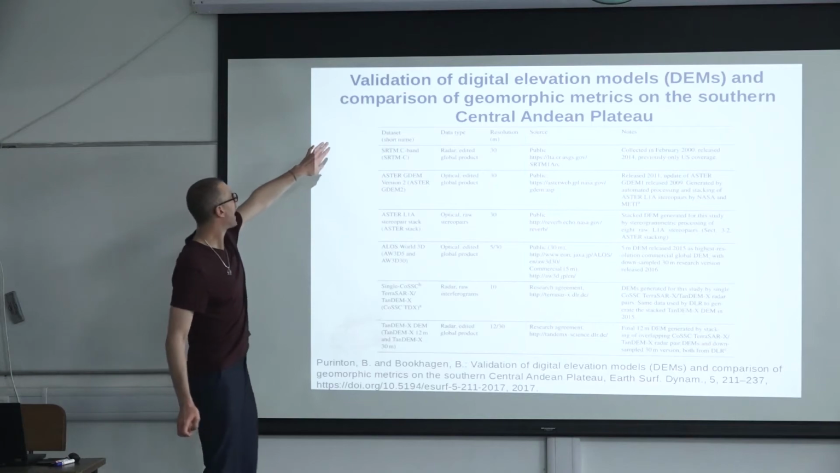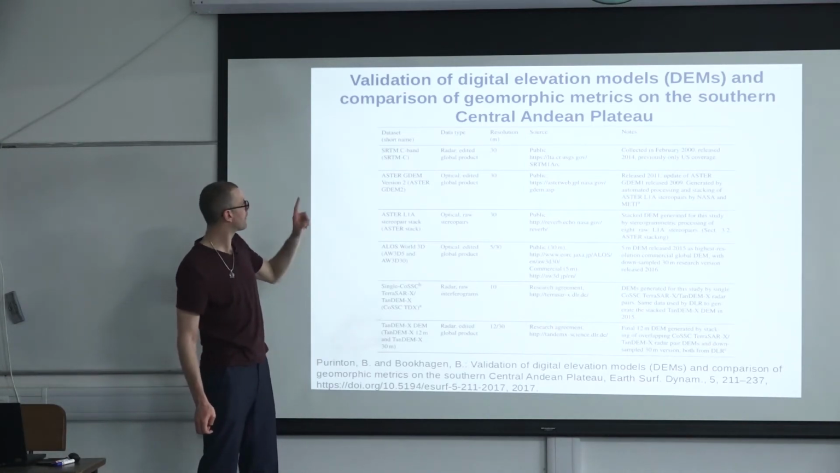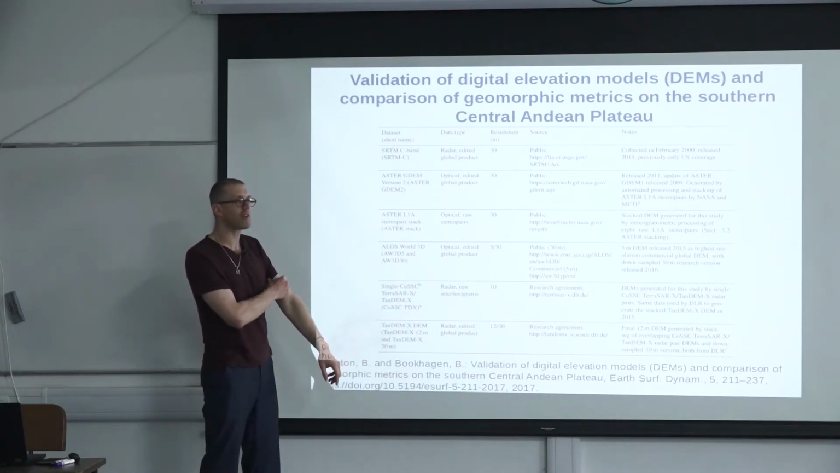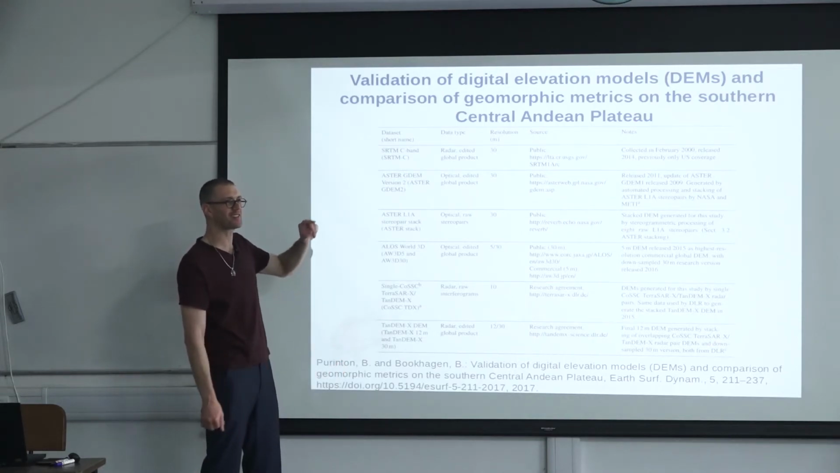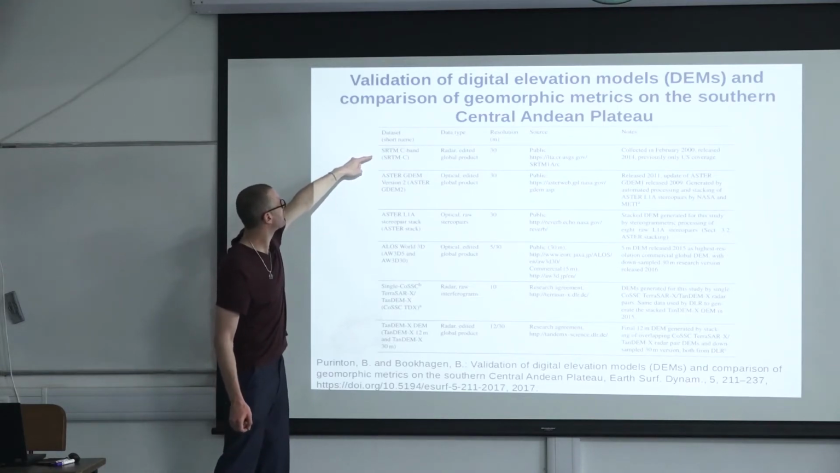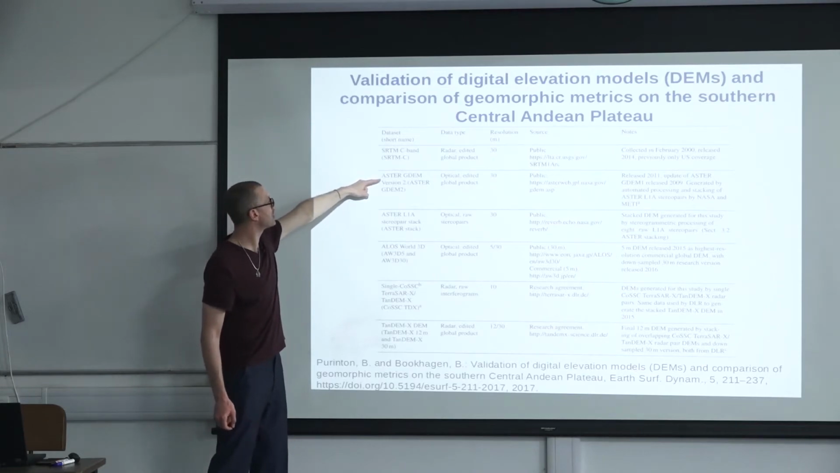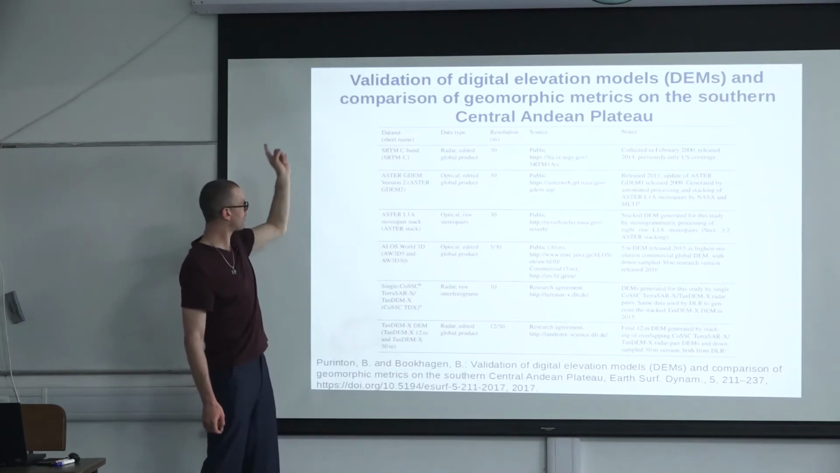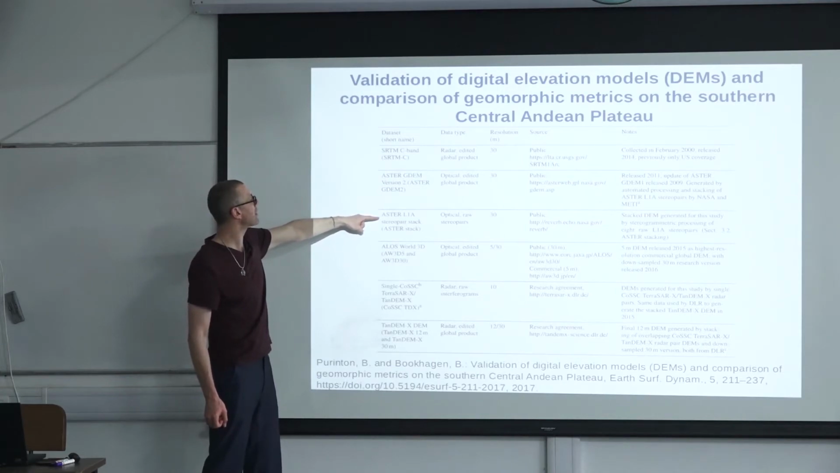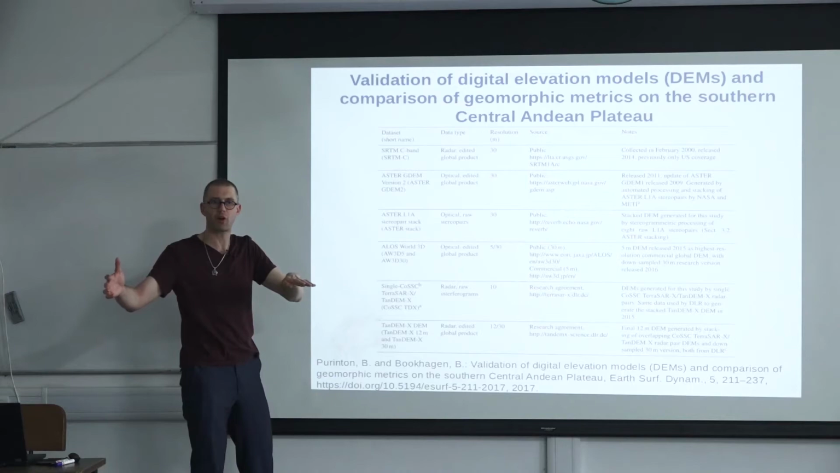Just real quick, this was a study with Ben Purton. He is a PhD student who just defended his thesis on Friday, so before I came here. We used the SRTM C-band, the original data that I was just showing, the ASTER GDEM. I showed this before too. We generated our own ASTER stack by using multiple overlapping ASTER scenes.